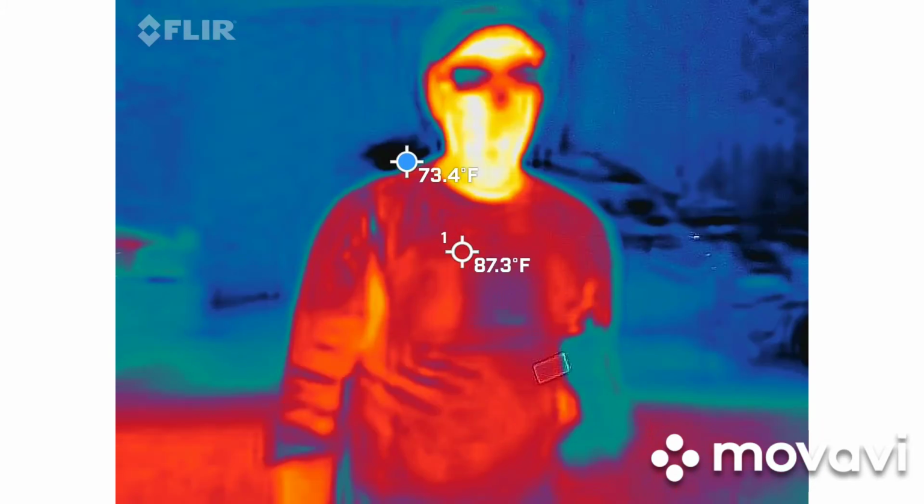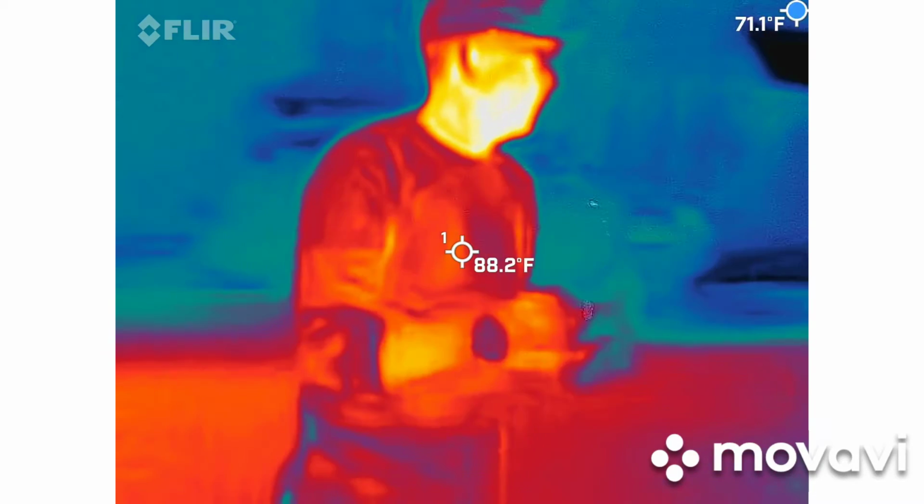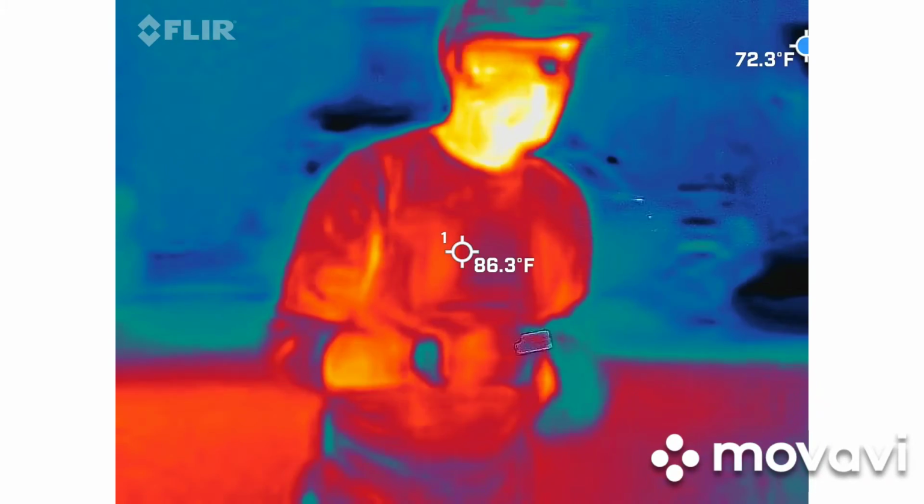This one is called a millimeter. So this one's going to have an EMF meter built into it as well. So the top number, Tracy?